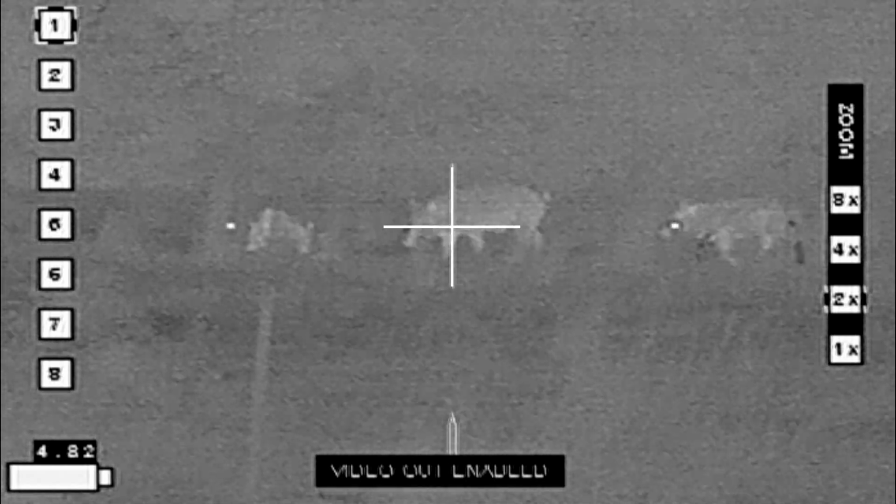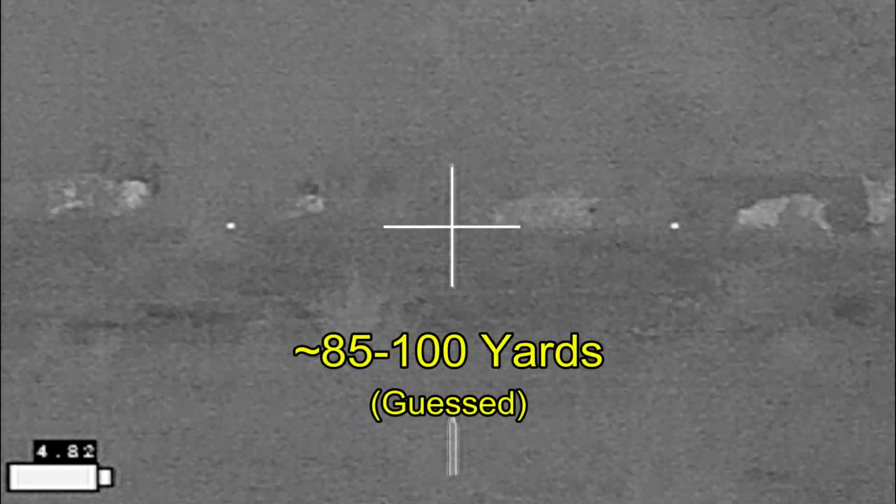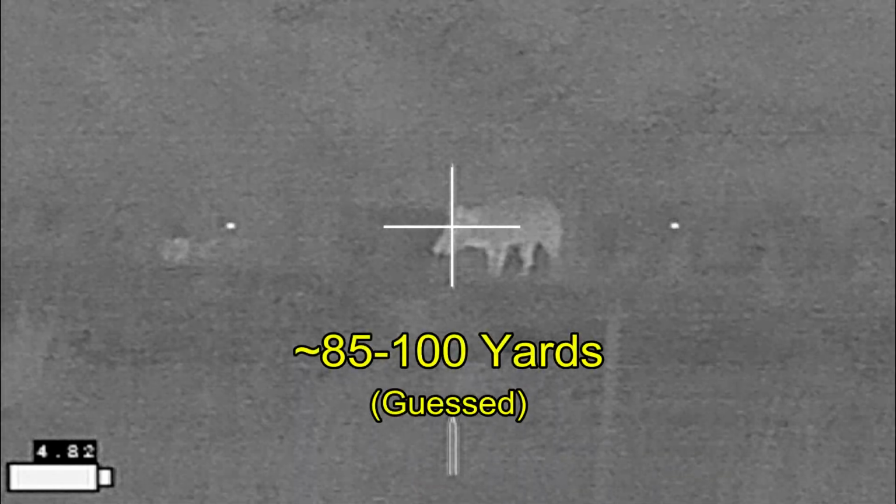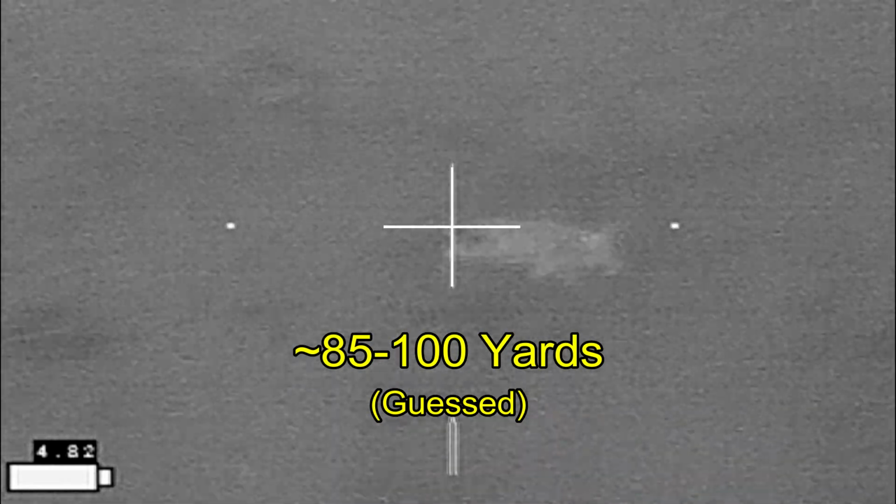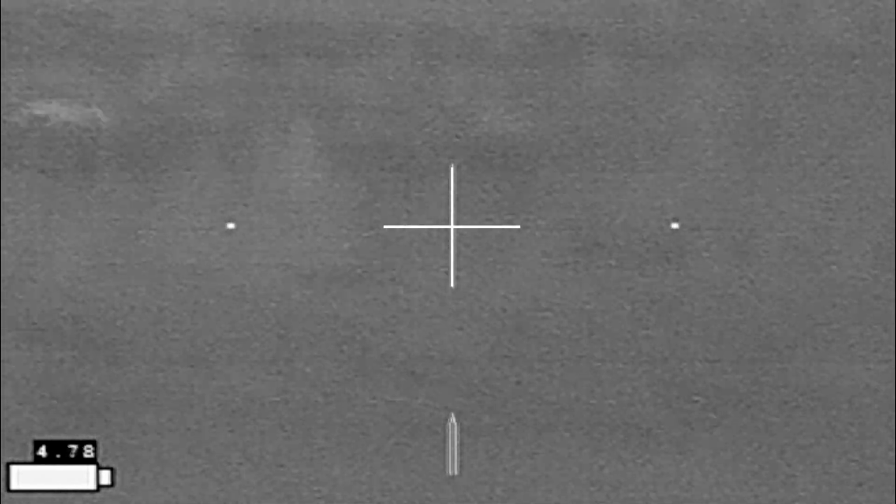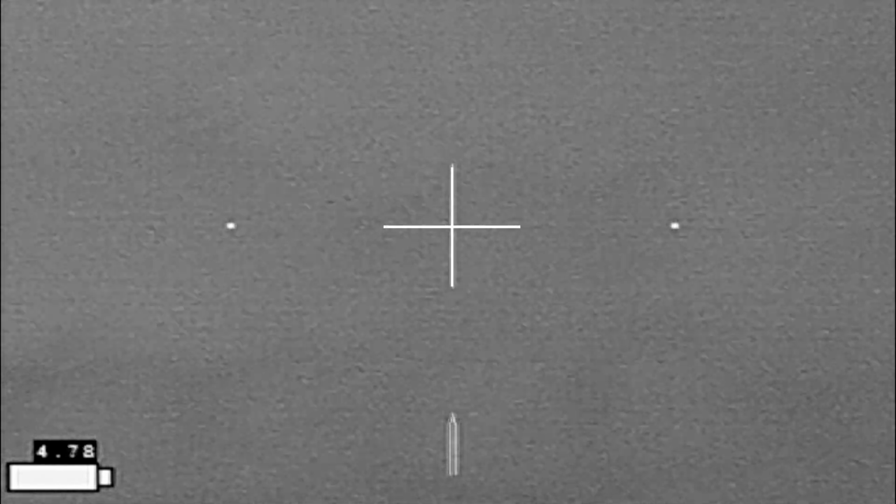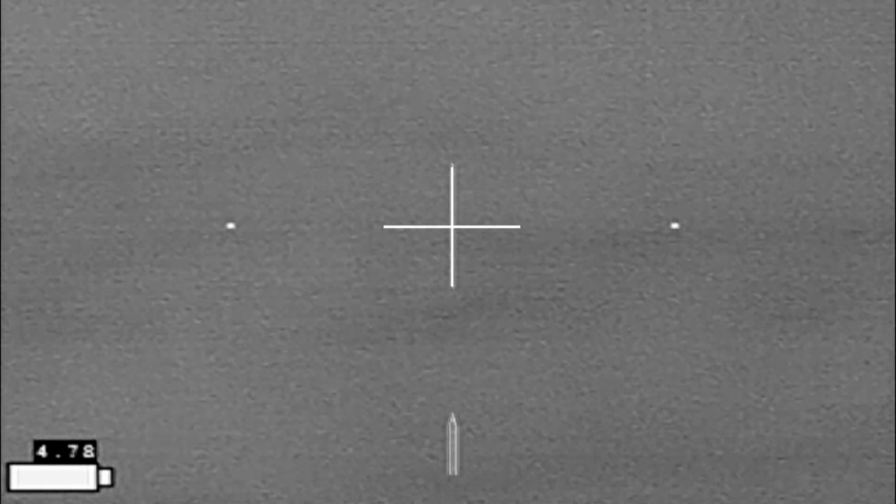And fearing that I might lose them again, I decided that if I had an opportunity, I needed to go ahead and shoot. I'm going to start with this big one right here. And to my surprise, it does not go down. I hit it a second time and it continues running and I lose it. And here I'm going to pan back and see if I can find any of the other larger hogs.